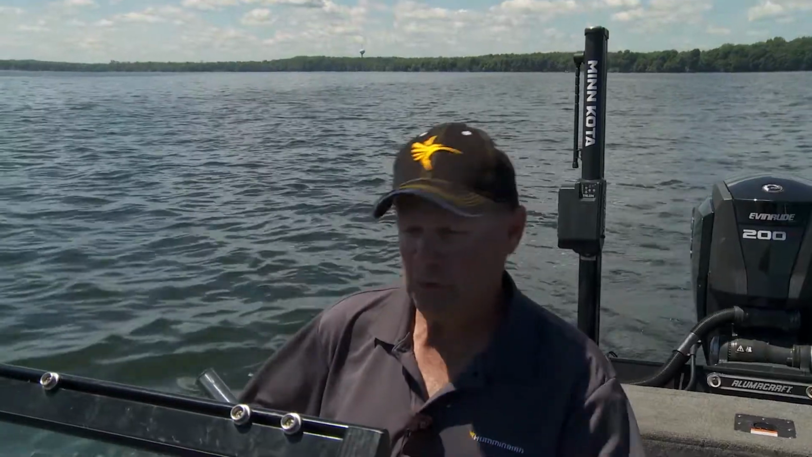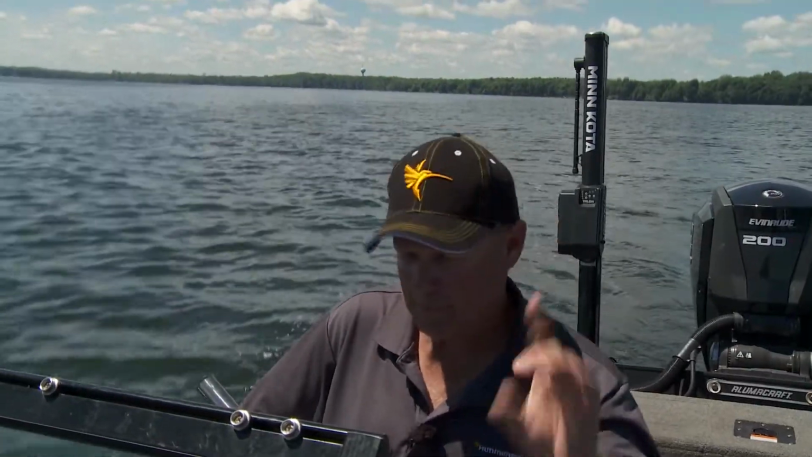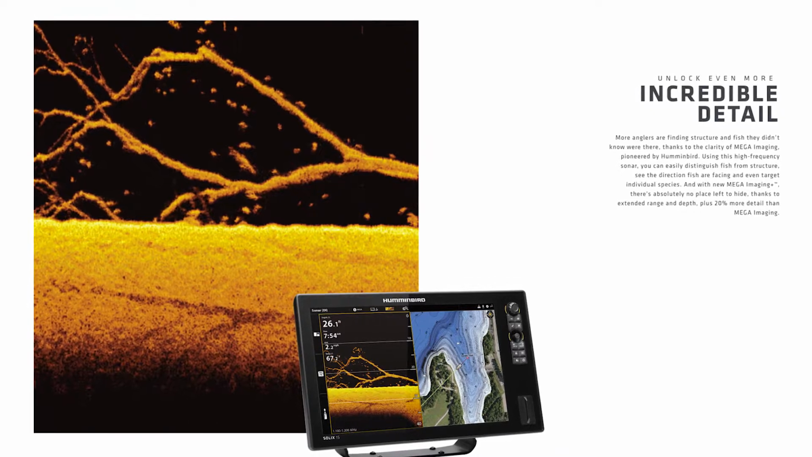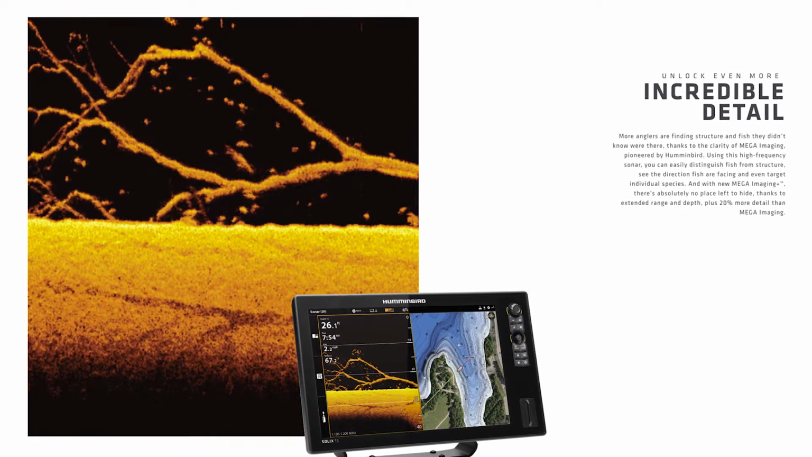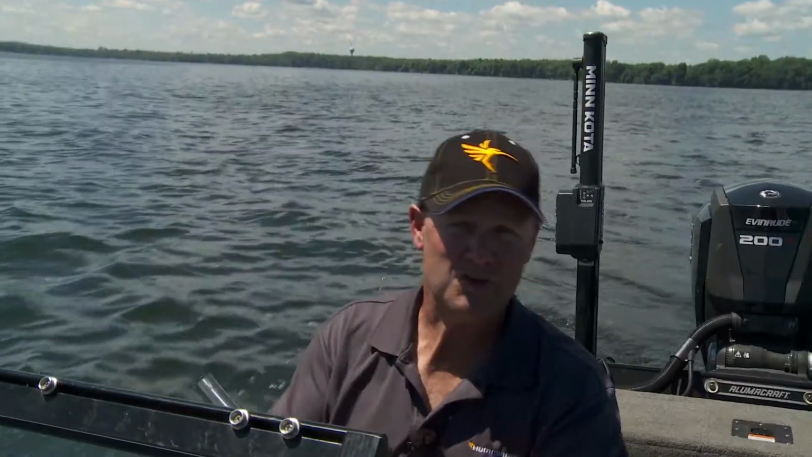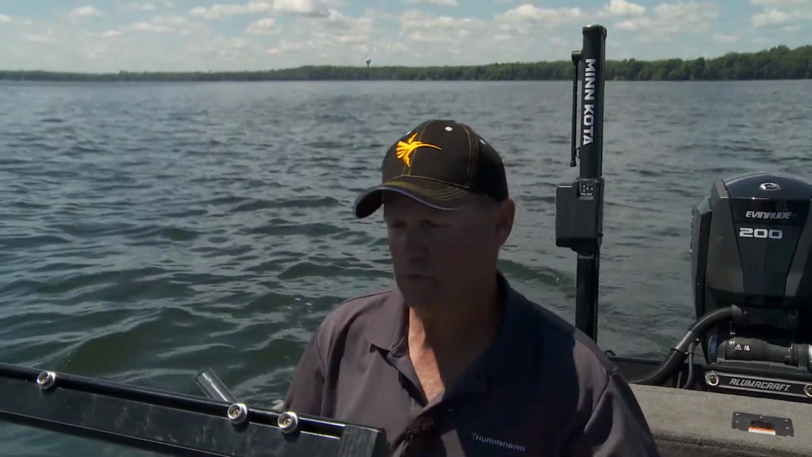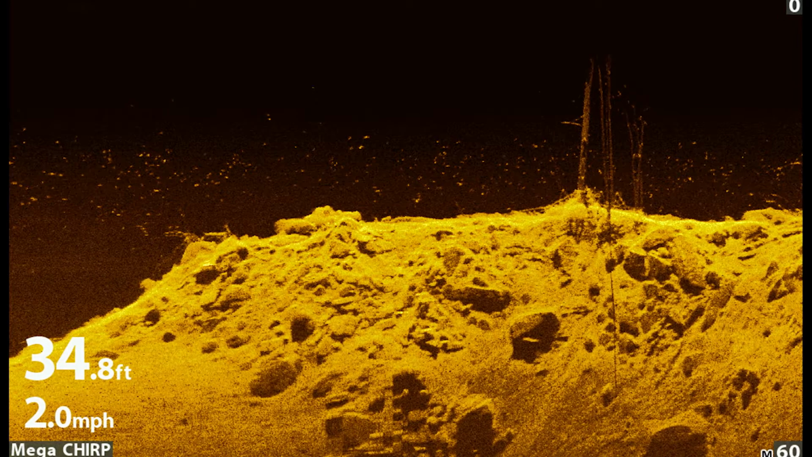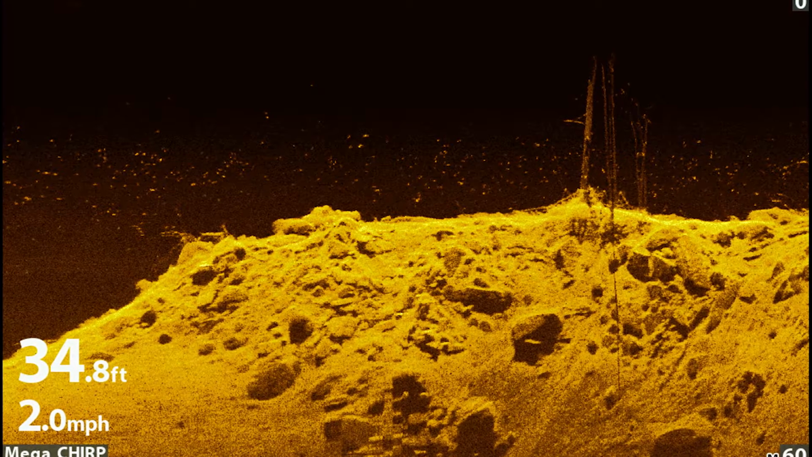But there's a couple tools built into this Helix unit that I want you to know about. One of them specifically that's made me such a better angler. And that's down imaging. And if you're not using down imaging, you're missing something. And I want to explain to you how down imaging works and what it gives me, because when it comes down to it, you got to have down imaging. It's just changed the game. What down imaging does for me is it shows me a detailed snapshot of what's below me.